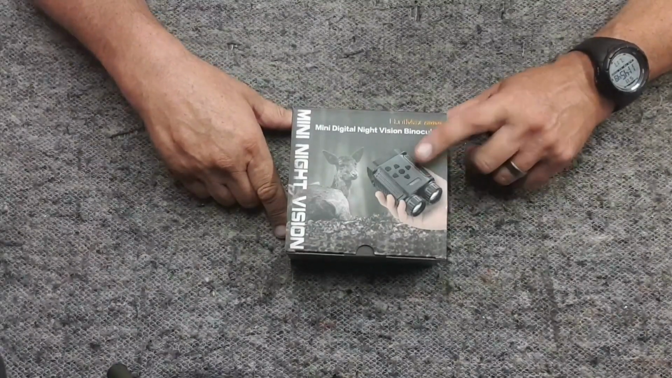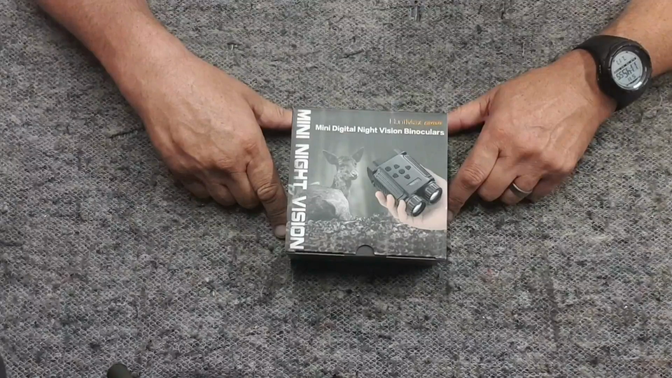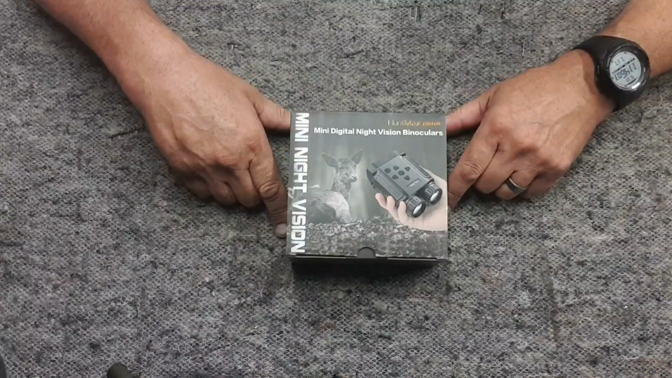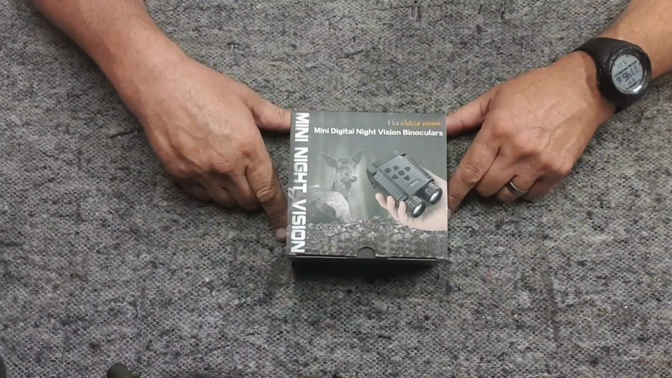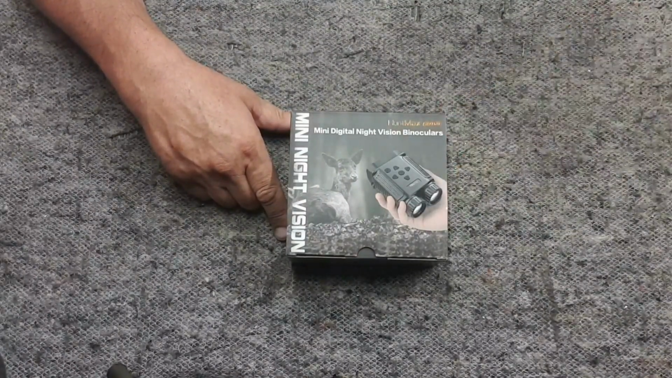One of the nice little touches on here as well is when you're looking through the binoculars at night with a black and white infrared, there are a couple of filters that can be turned on. There's a standard green IR filter, and also a purple one, which helps with the whiting out of the eye effect that you can get looking through black and white IR devices for too long.